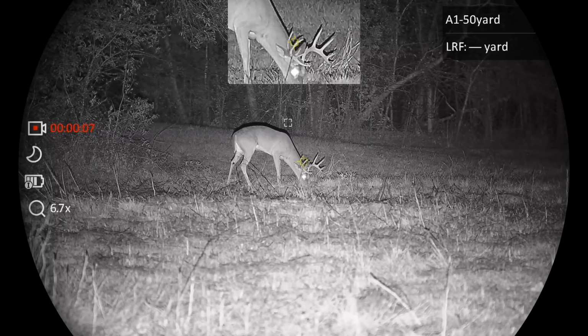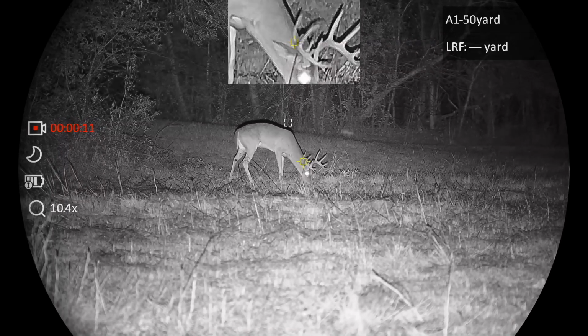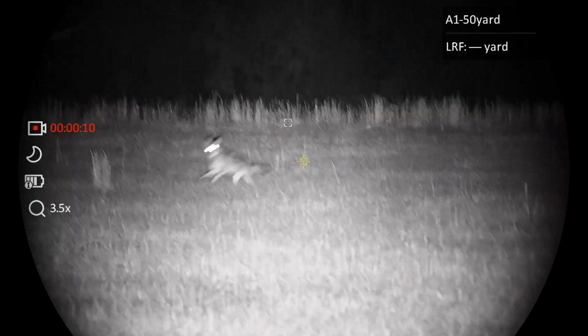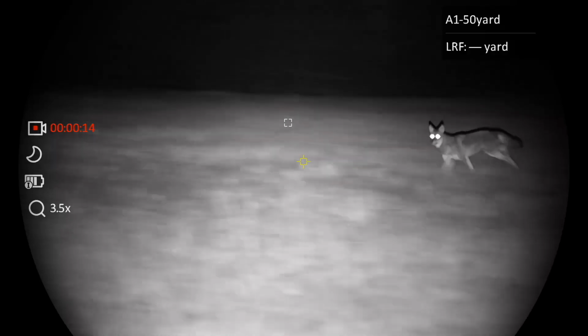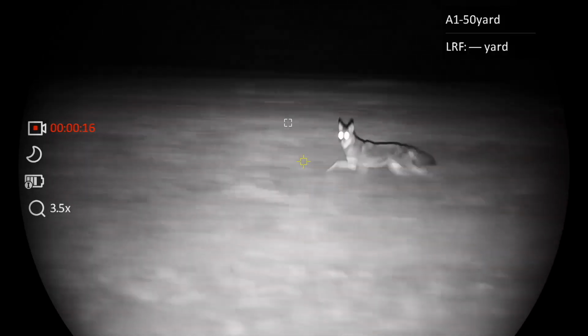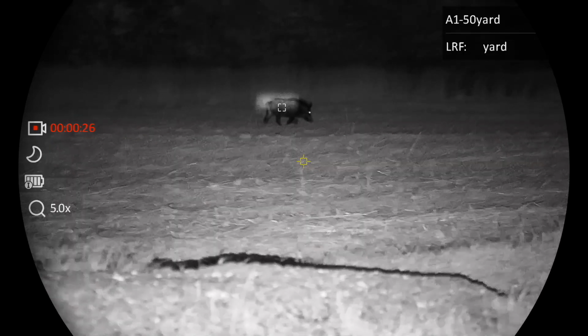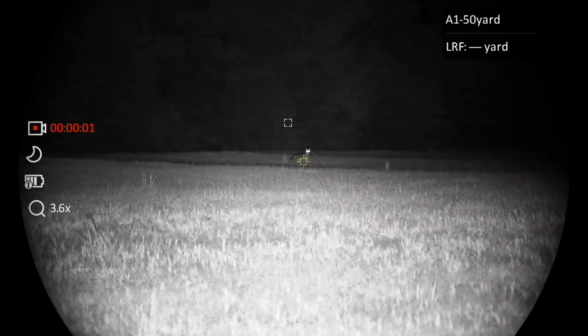This is considered a 4K resolution. So it's a 3840 by 2160 resolution. That's sensor resolution. It's got a base magnification of 3.5 power, and it goes up to 28 power. A field of view of 46 feet at 100 yards. So it's 3.5 power base magnification and a 46 feet field of view at 100 yards.